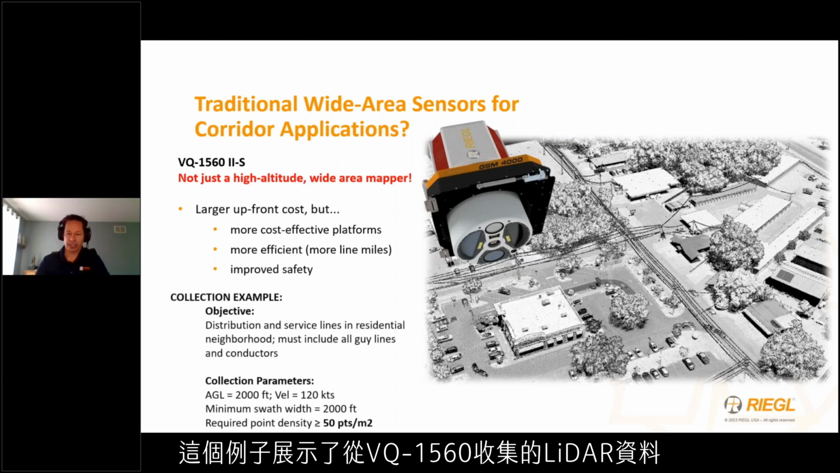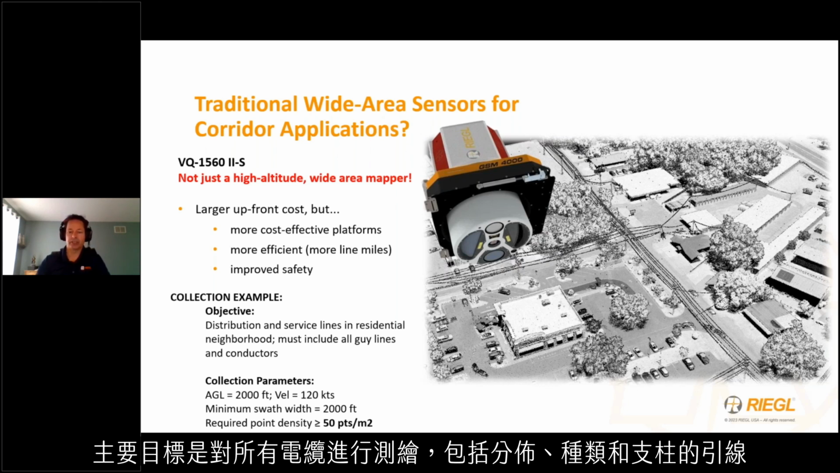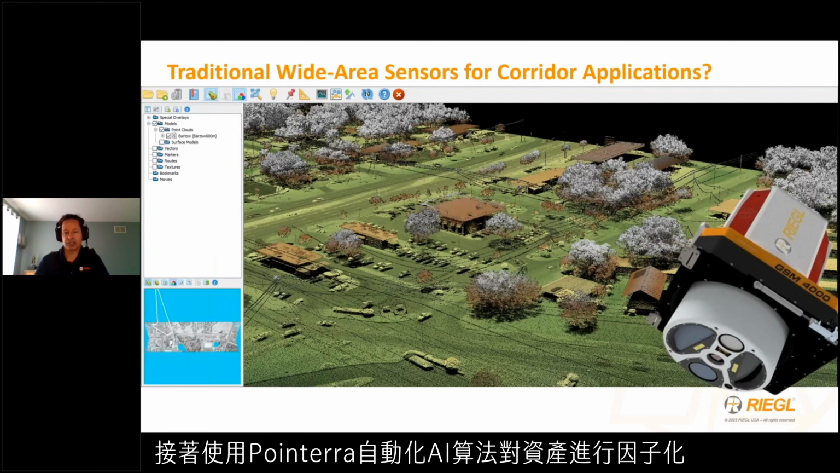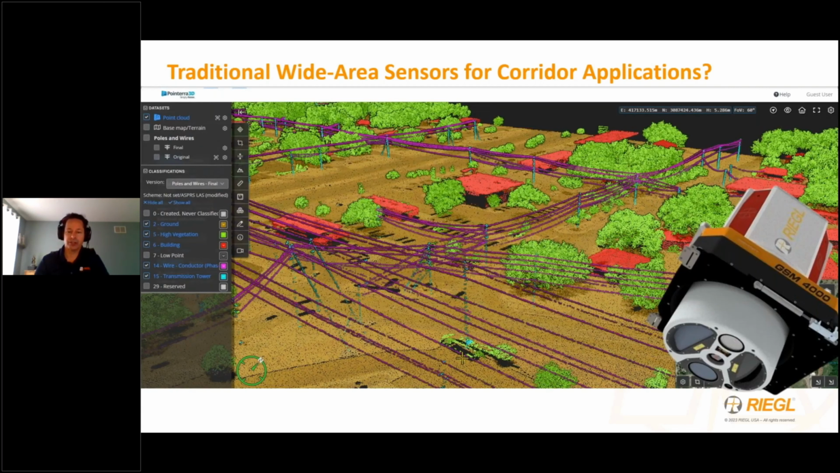This example shows LiDAR data collected from a VQ1560 at 50 points per meter squared and 120 knots over a residential area, where the primary objective was to map all wire assets, including distribution, service, and pole guidelines. The raw data is first classified and then the assets vectorized, in this case using Pointera's automated AI algorithms for rapid data analysis.